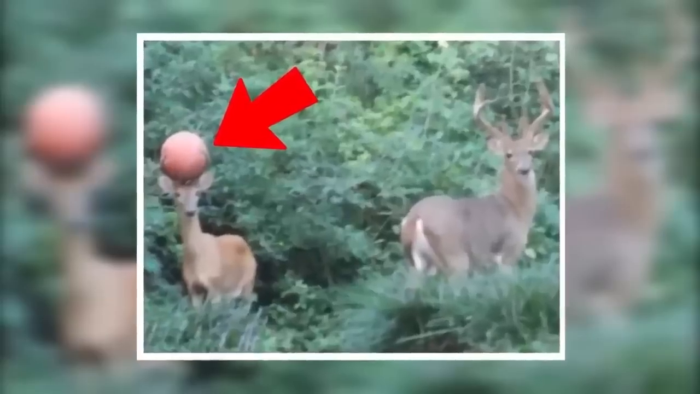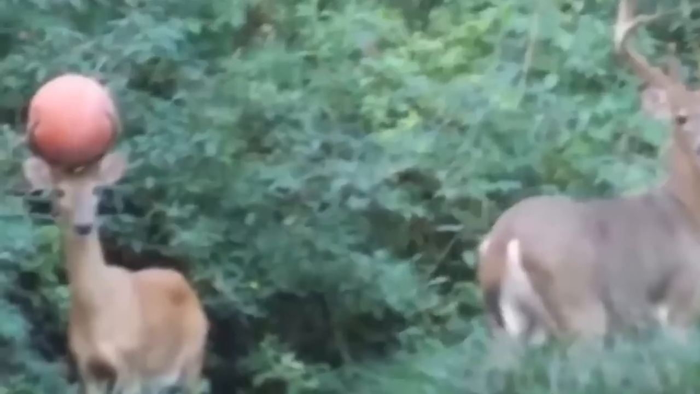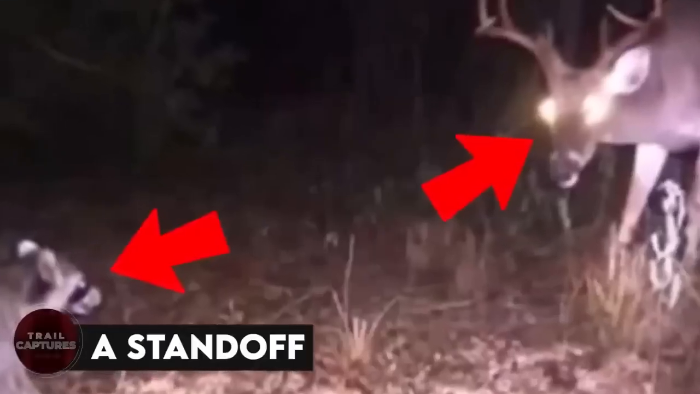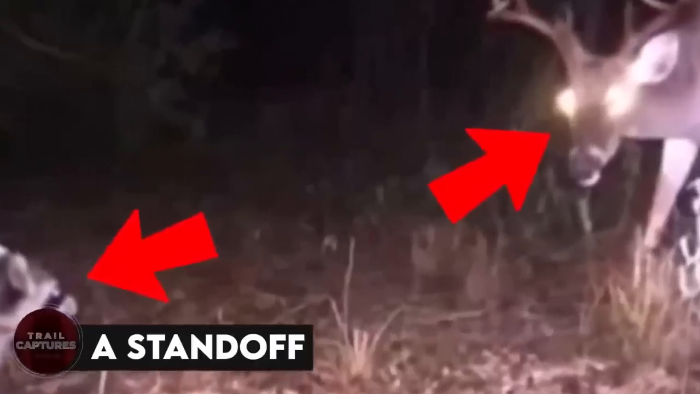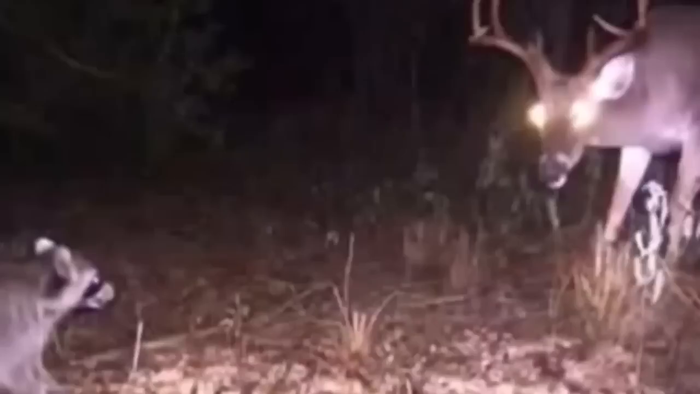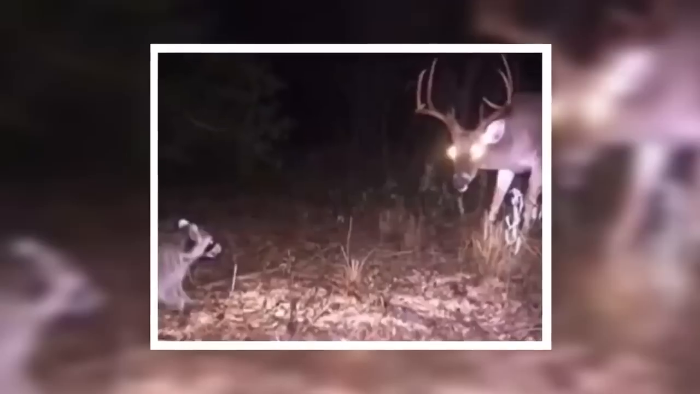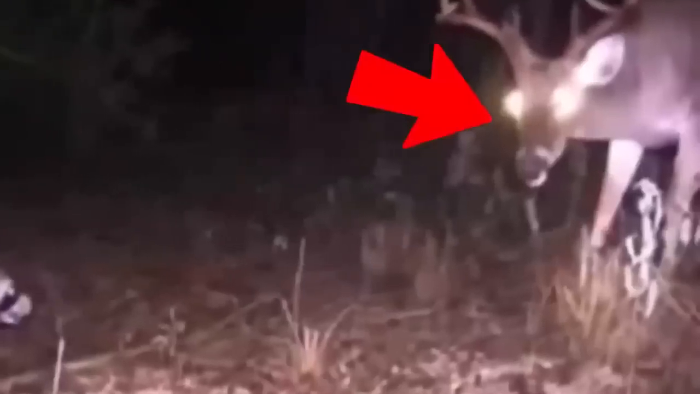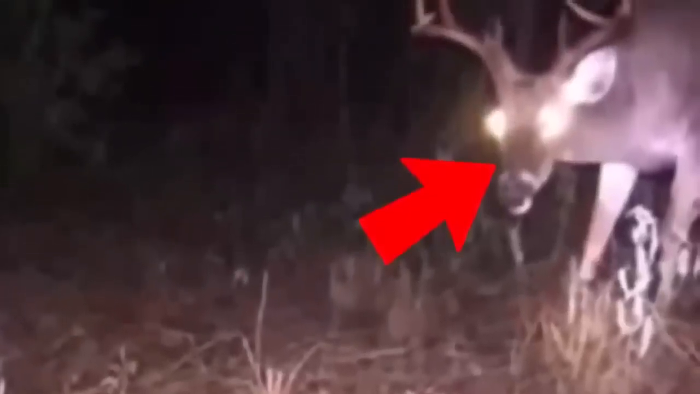Unfortunately, it would be a very short game, as this poor deer got the ball stuck in its antlers. A standoff. A raccoon and a deer were caught in the middle of a standoff, or rather a stare-off from the looks of it, and things got tense. But if we had to bet money on this fight, we can't help but assume that the deer would win. Just look at its menacing eyes.